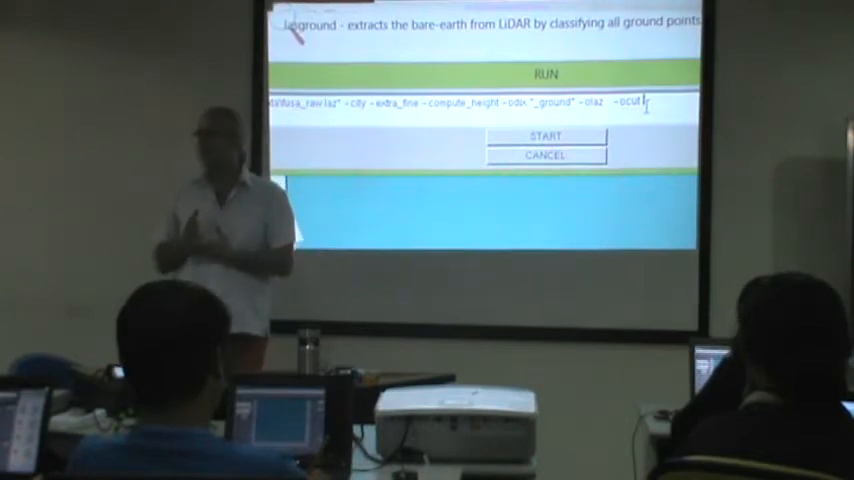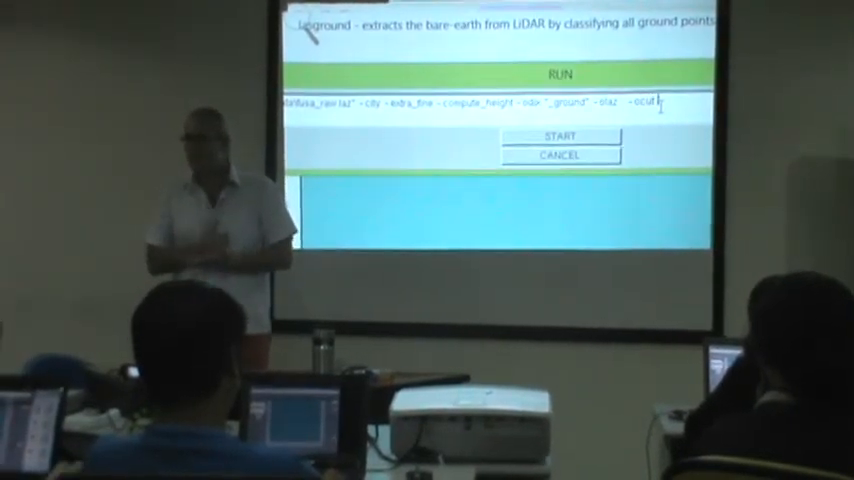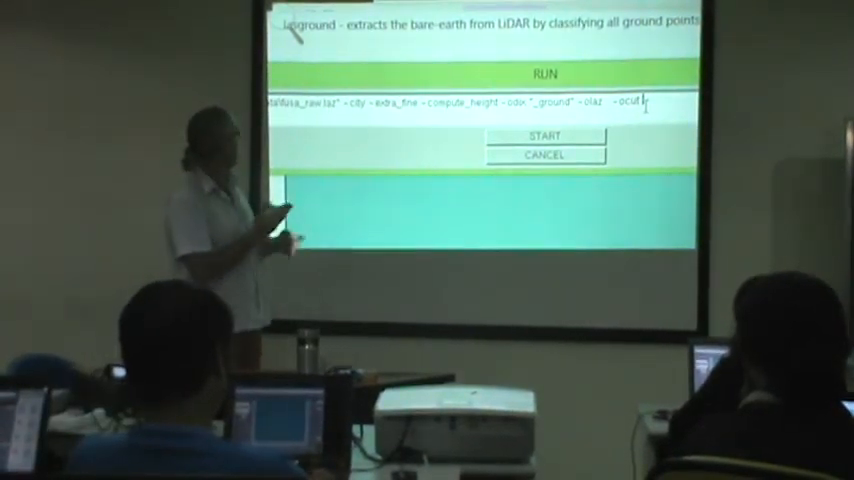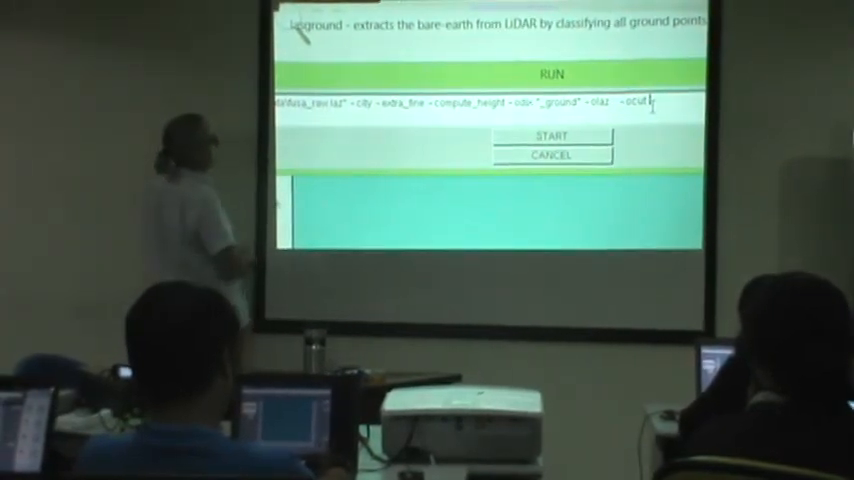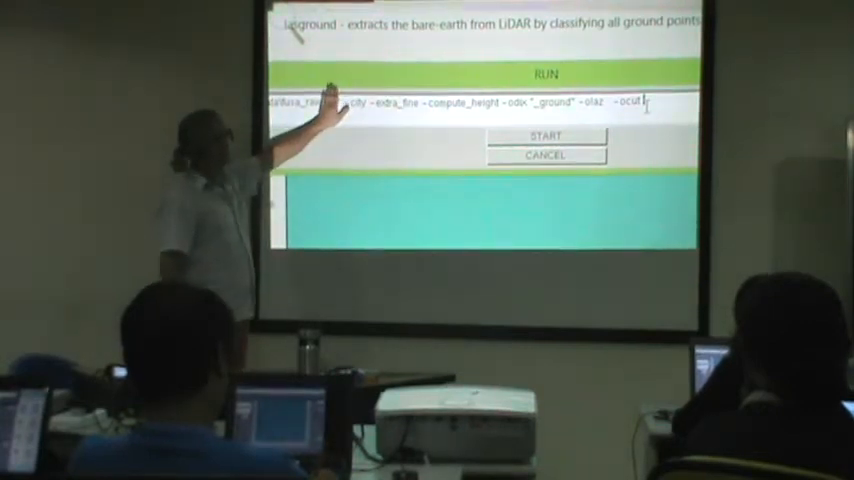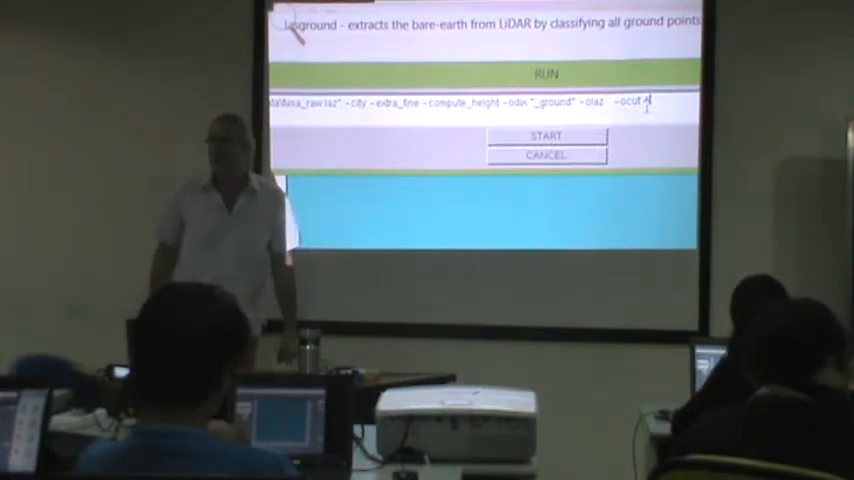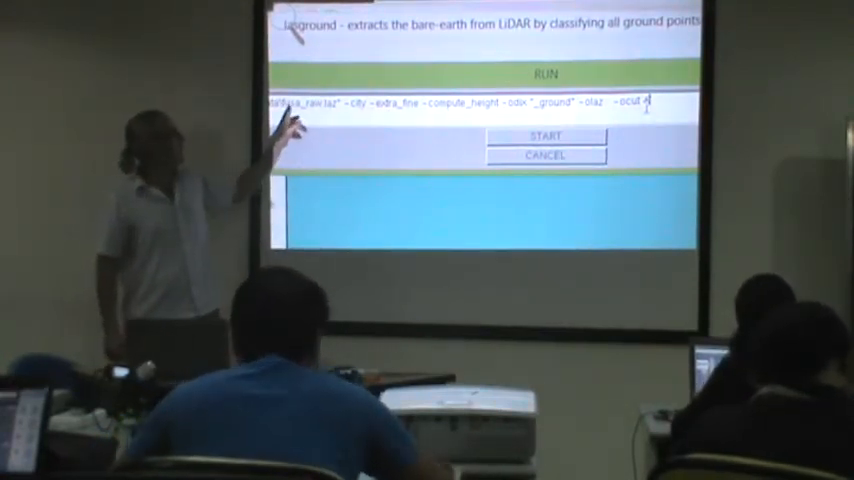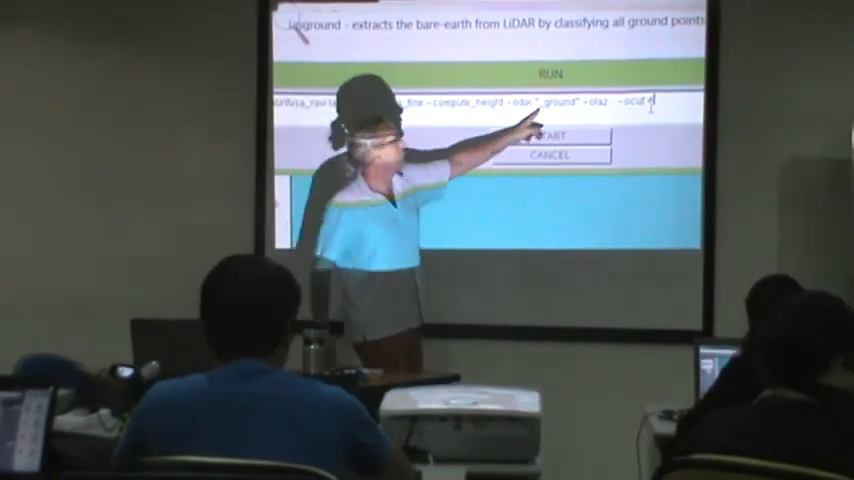Minus O cut says, cut some characters from the end of the file name. And how many? You need to specify how many. Well, I want to cut _raw. So I want to cut 1, 2, 3, 4. It doesn't count the extension. So I say minus O cut 4. And now if everything goes well, I should get fooza minus the raw, and then the ground added.